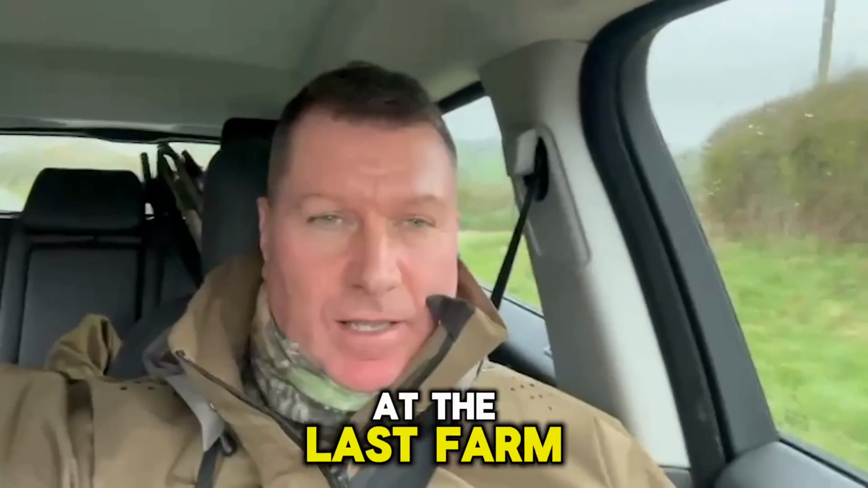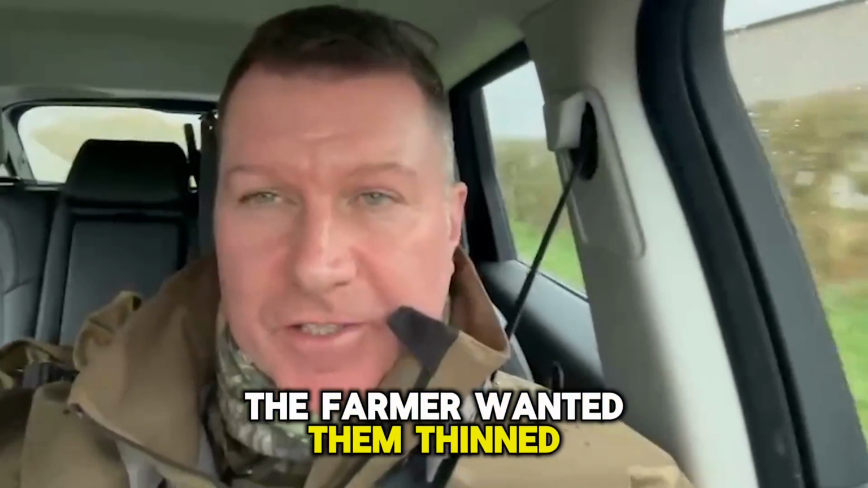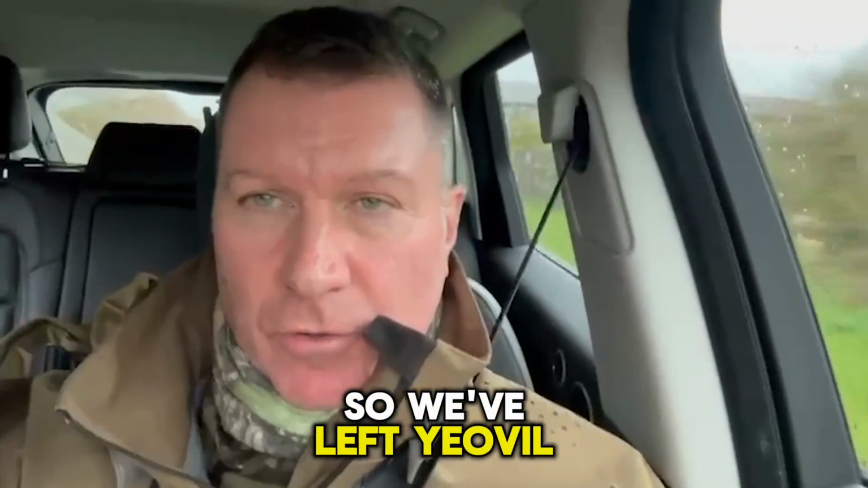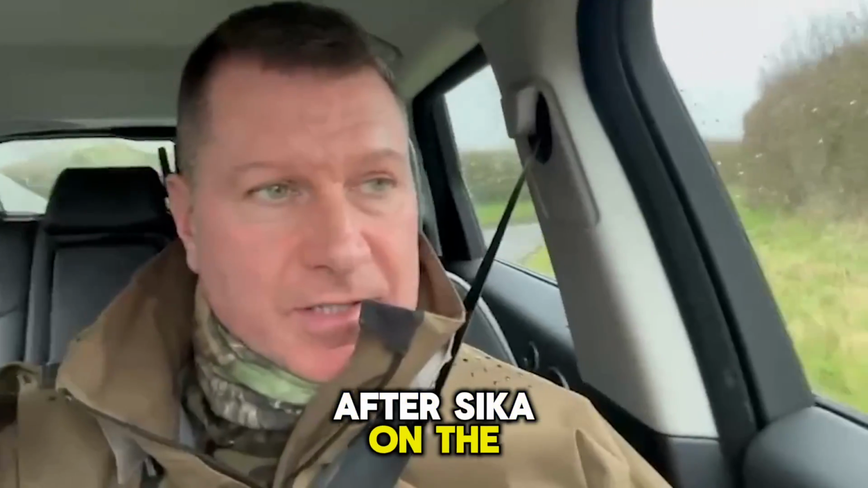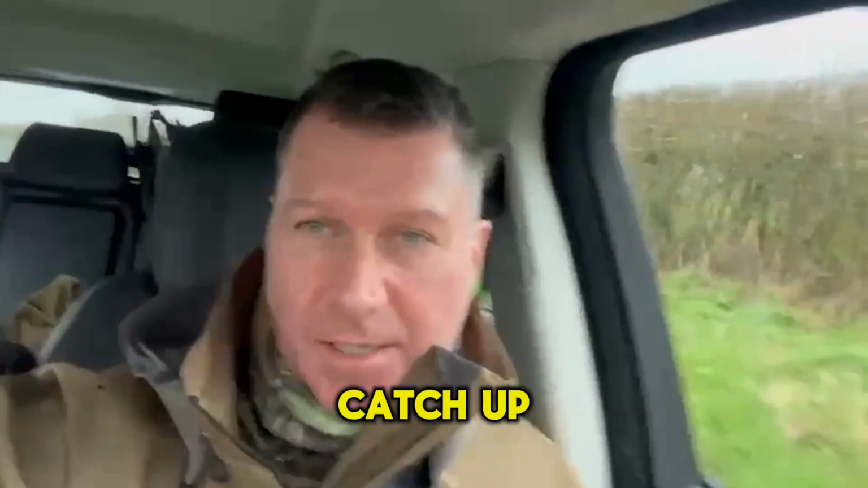So that went well at the last farm. It was absolutely covered in roe, so no surprise the farmer wanted them thinned out. So I managed to get 2 does, and Joe got another doe. So we've left Yeovil, we've now crossed into Dorset, and we are now after Sika on the Saturday night, so it's been non-stop. So hopefully I'll get some more footage for you this time of Sika. Catch up with you soon.